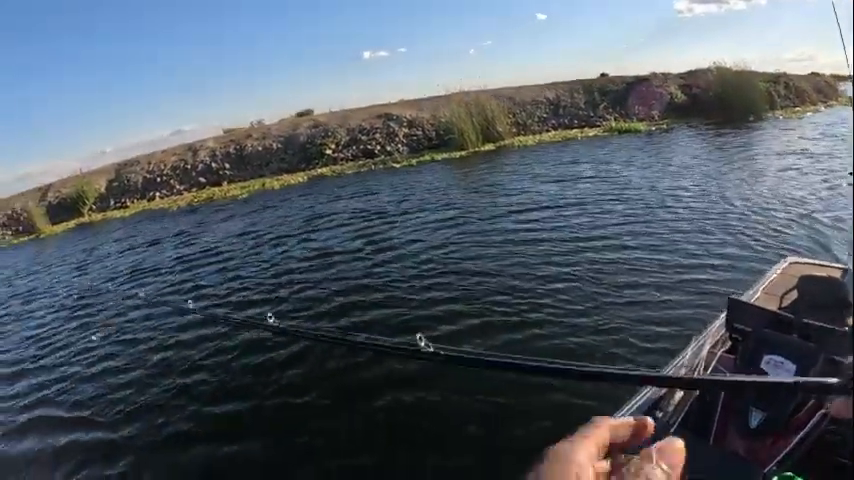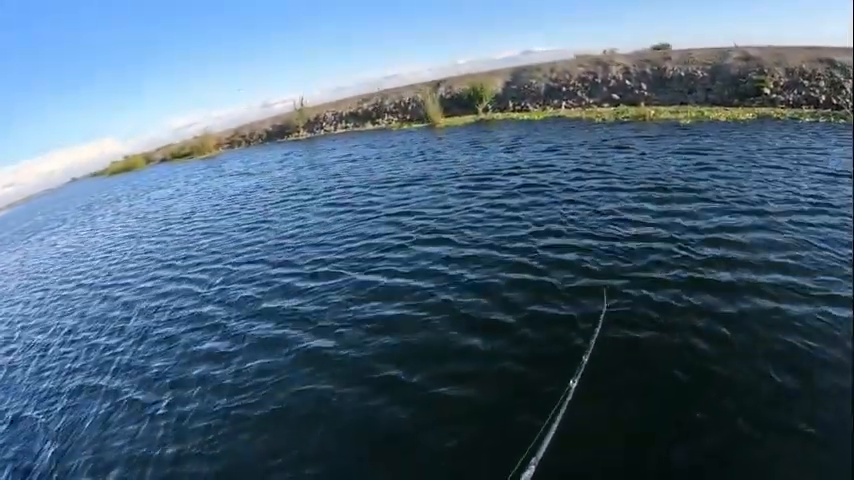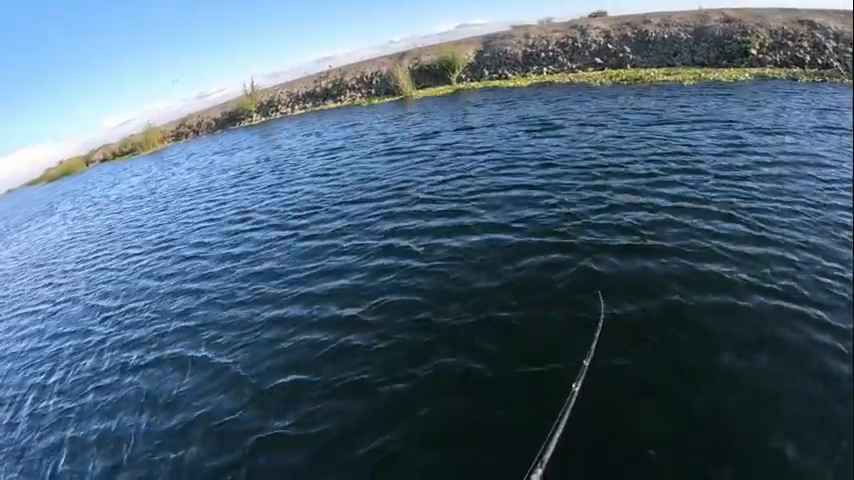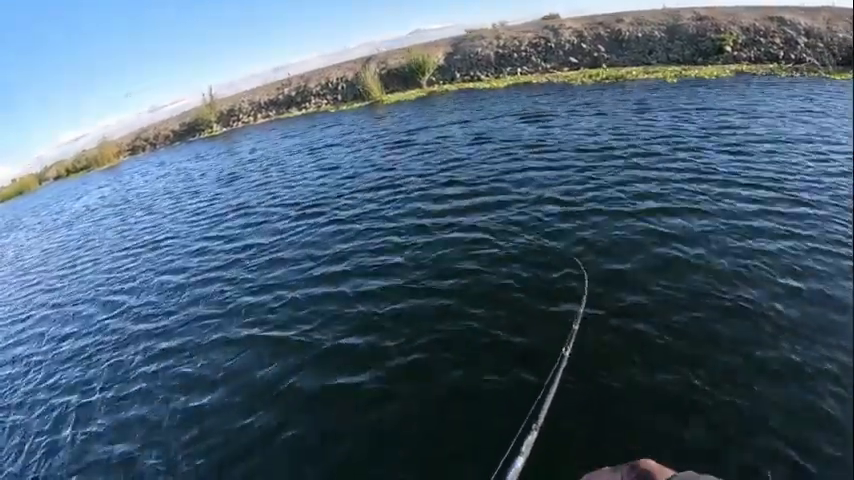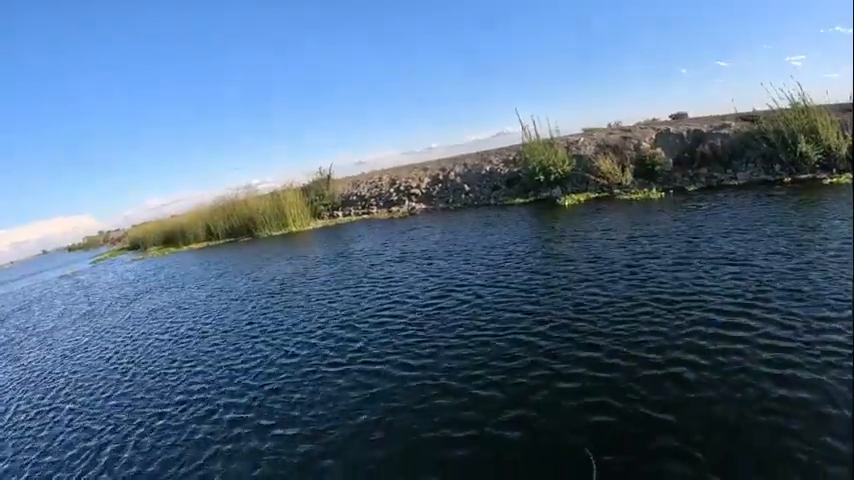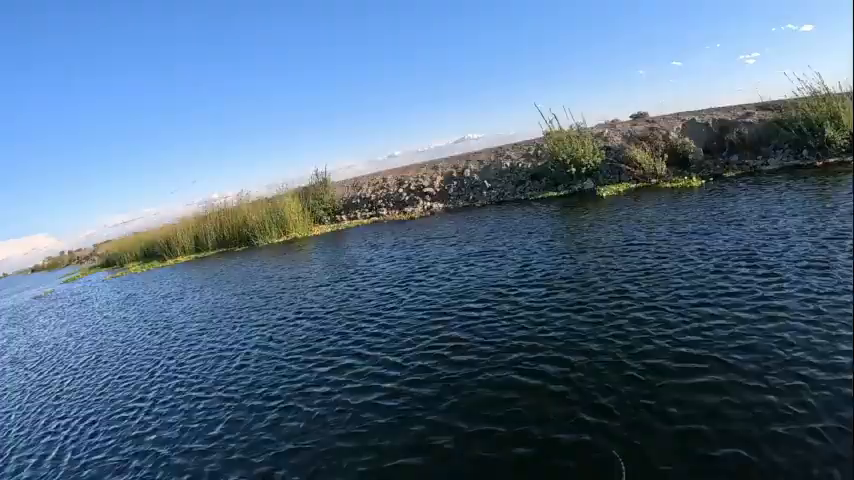Are you throwing it up here on this bank? Well, I want Reggie to be able to pass too, though. Now, is your retrieve faster, or are you trying to get it toward the bottom? Just like that. And that's my favorite color. We tried to improve fish on that yesterday. I don't throw the chatterbait as much as I probably should. Caught a few on it. Good ones.